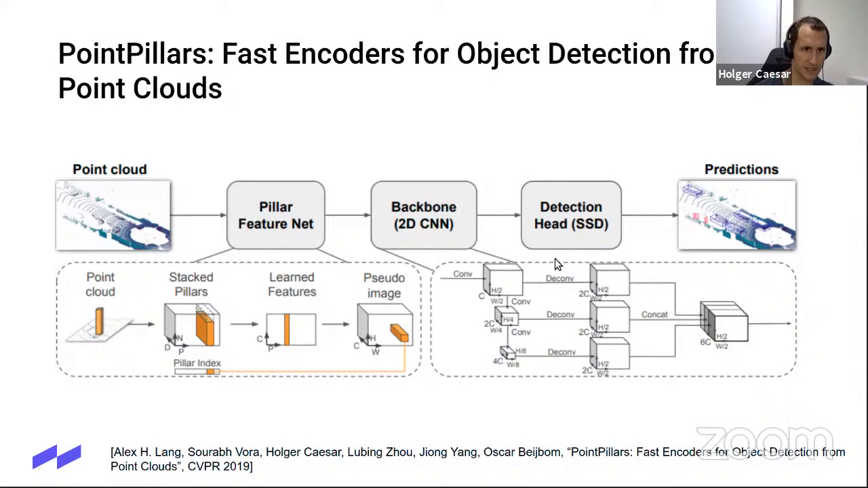The input is a LiDAR point cloud, and the output is these cuboids that you see here in different colors. The colors correspond to the labels. So you see cars, pedestrians, bicycles, etc.